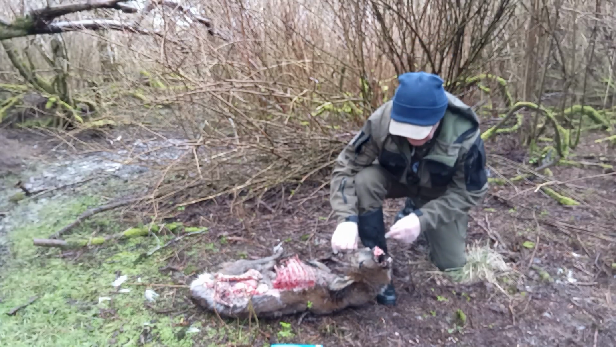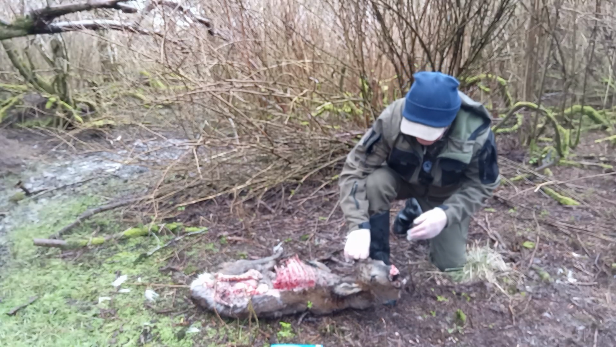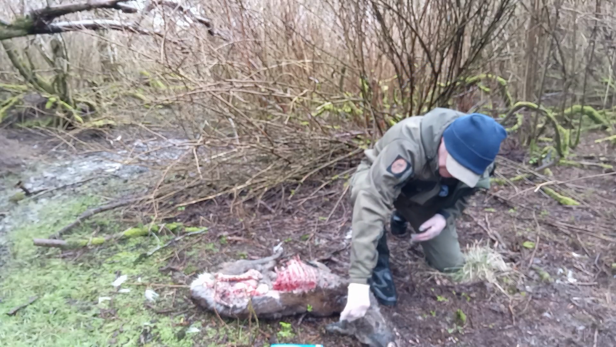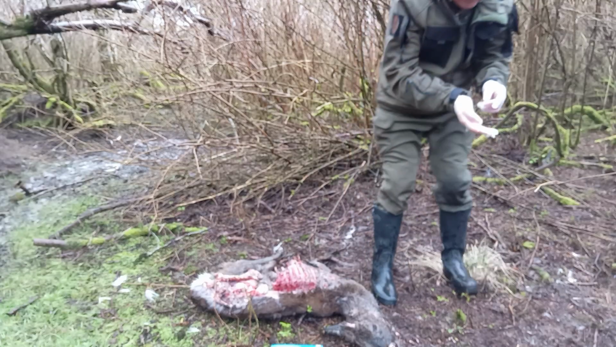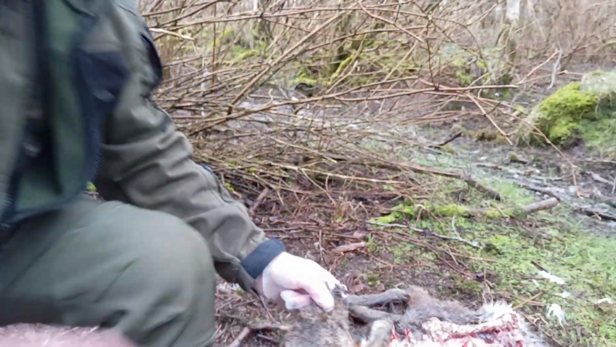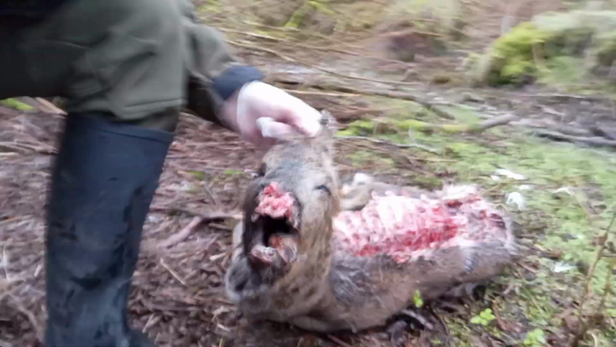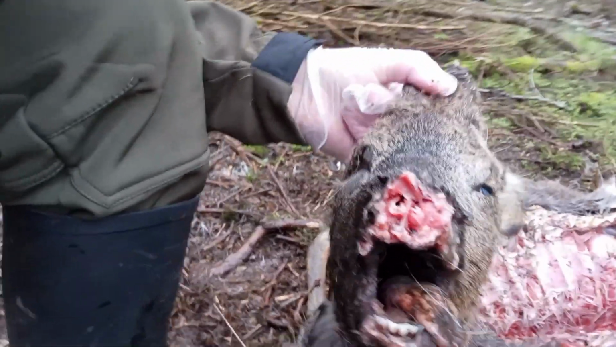You can see there. I'll put the camera closer, I'll lift this up so you can see what's happened to the muzzle here. And we'll show you the neck as well. So I'll lift up the muzzle there so you can see that. Take the camera in a bit closer.